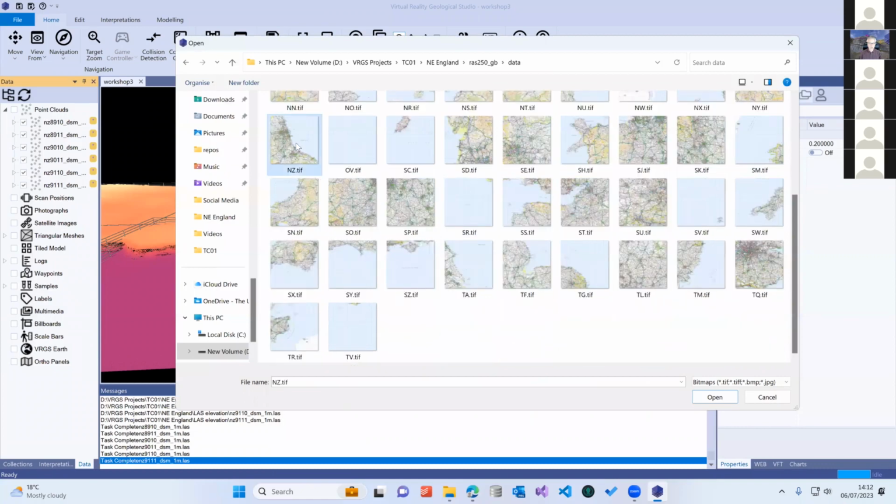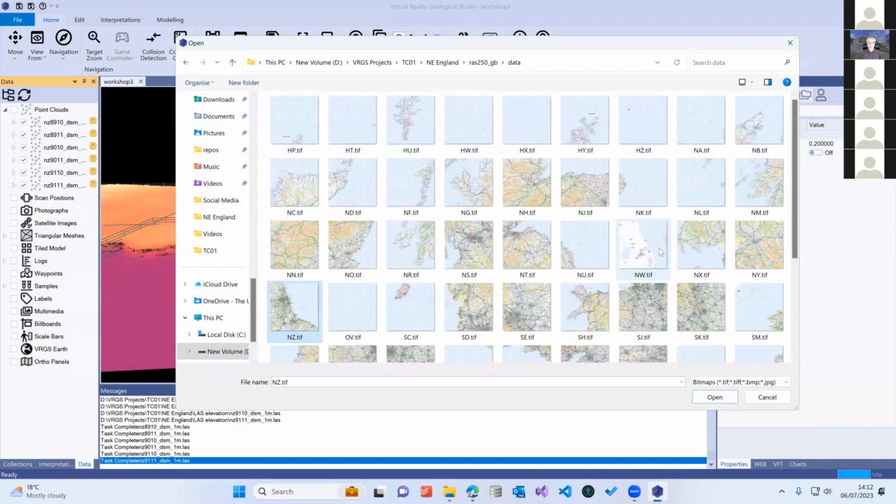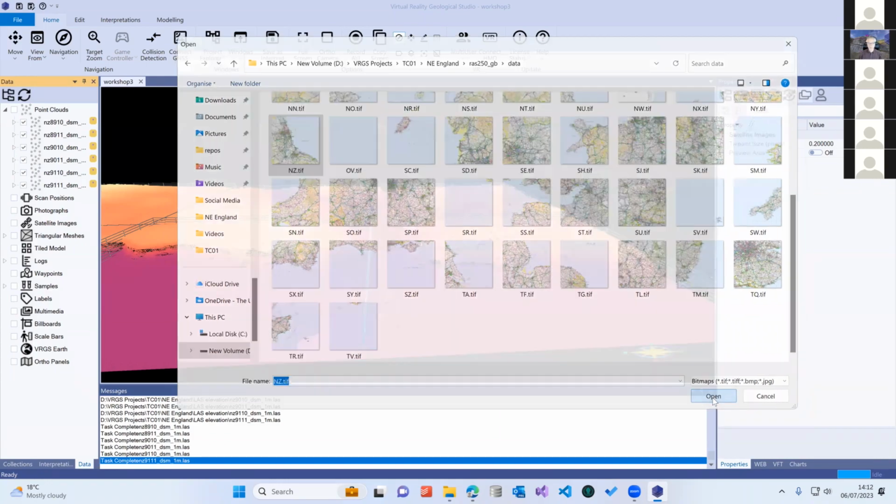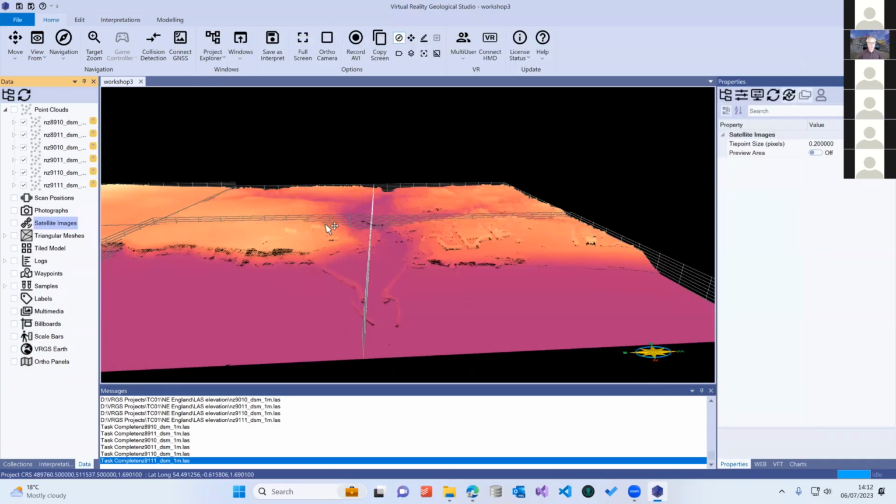So I know that our field area lies in this map tile. You can see this is the set of map tiles that make up the whole of the UK. These are again available free of charge from the Ordnance Survey. Okay, so that's going to come in.